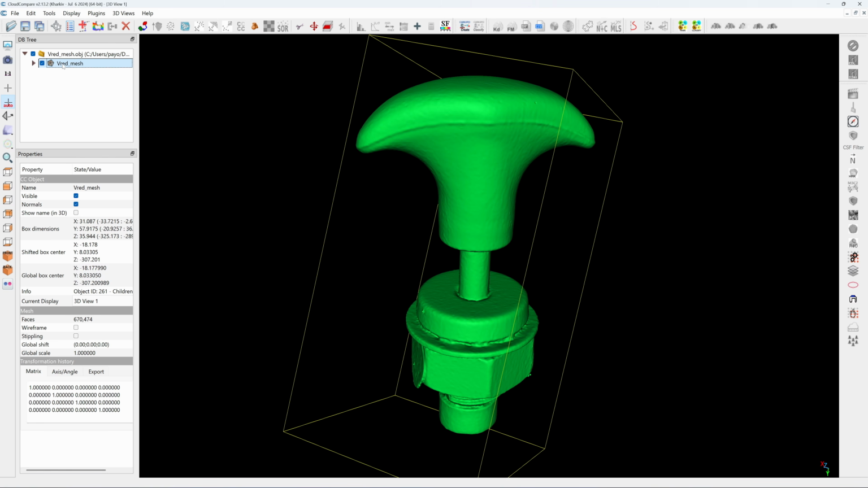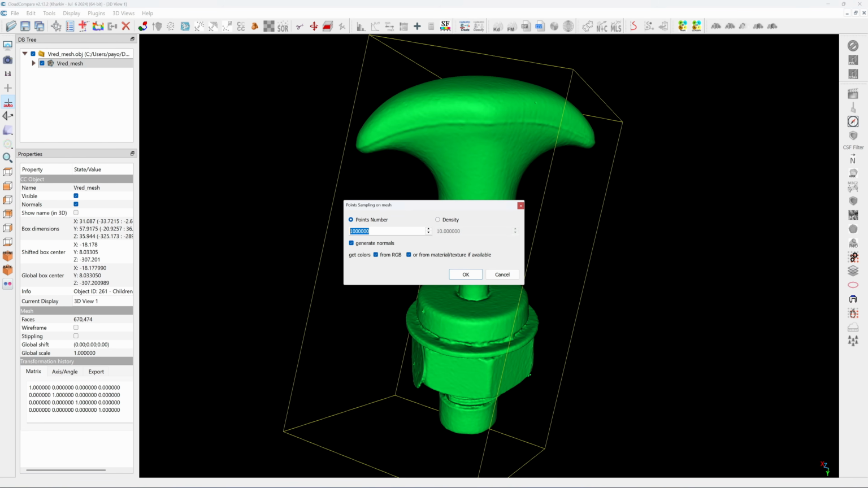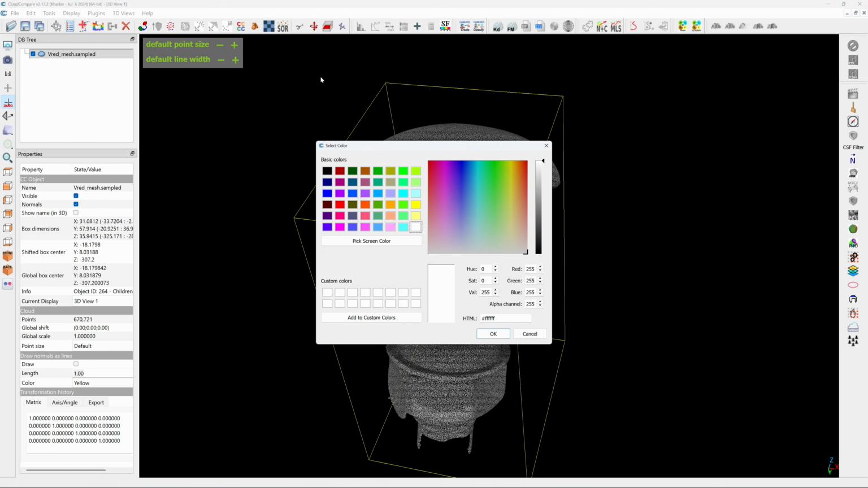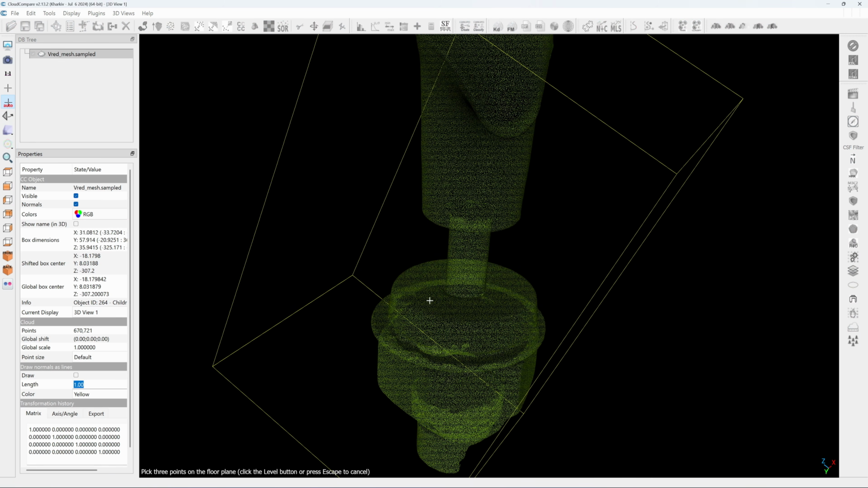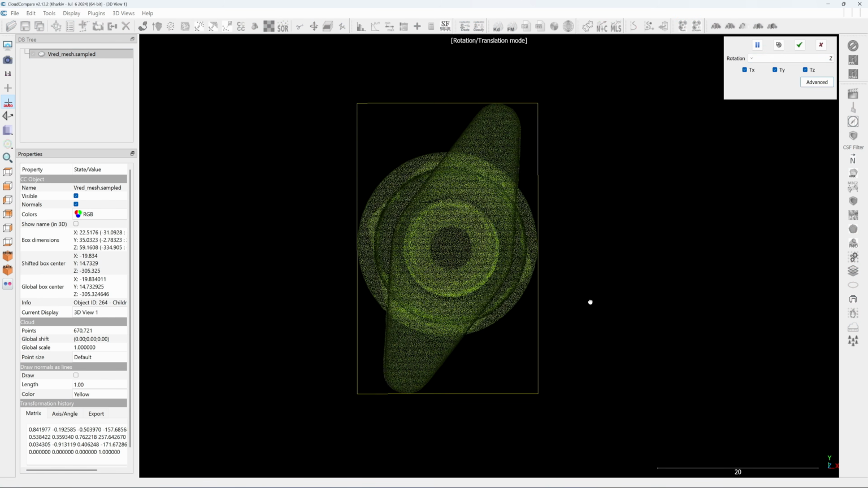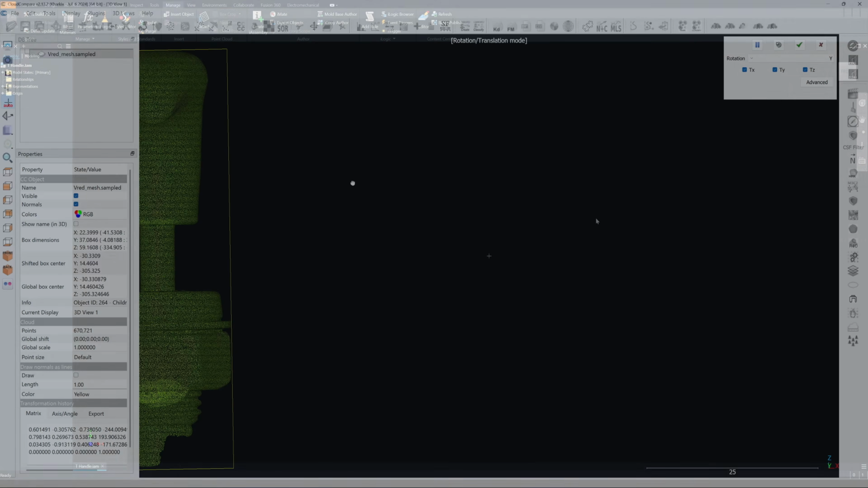Next, I will take the mesh file and convert it into a point cloud using Cloud Compare. The scan has about 607,000 faces, so I will use that same number for the points. Then I switch the point color to bright green so it stands out with good contrast. Then I will align this surface to the XY plane using a 3-point alignment. I will make the last adjustments in AutoDesk Inventor.